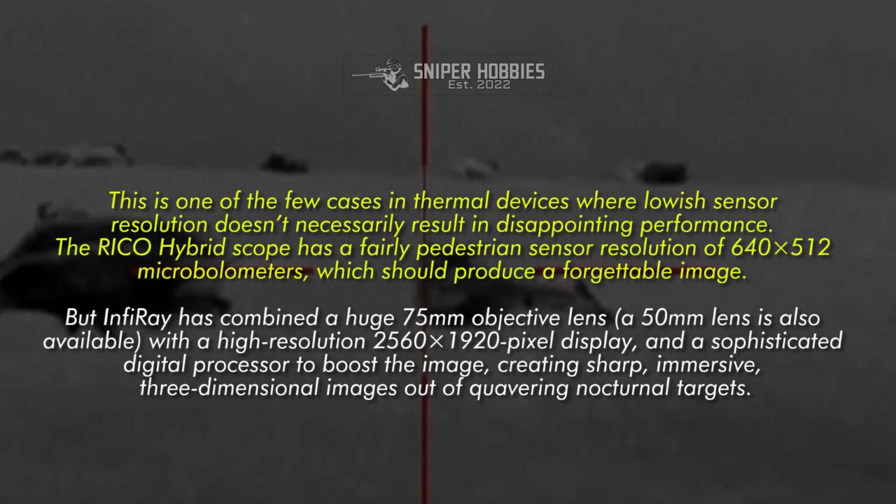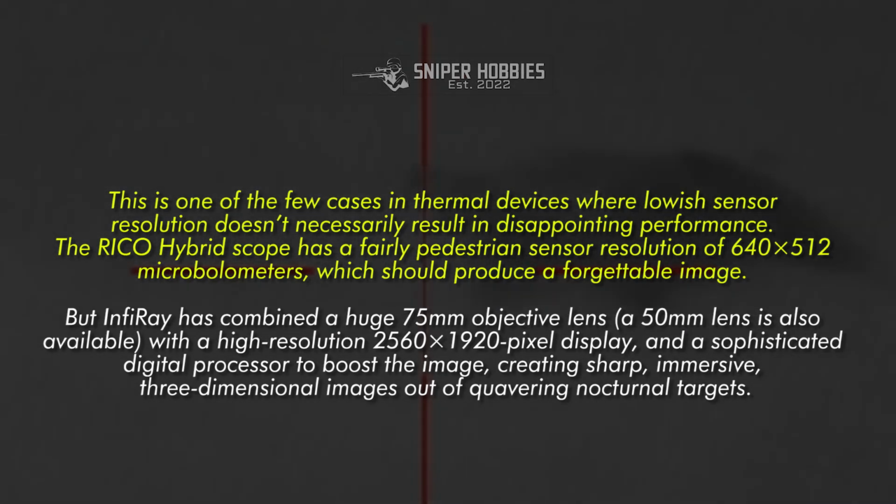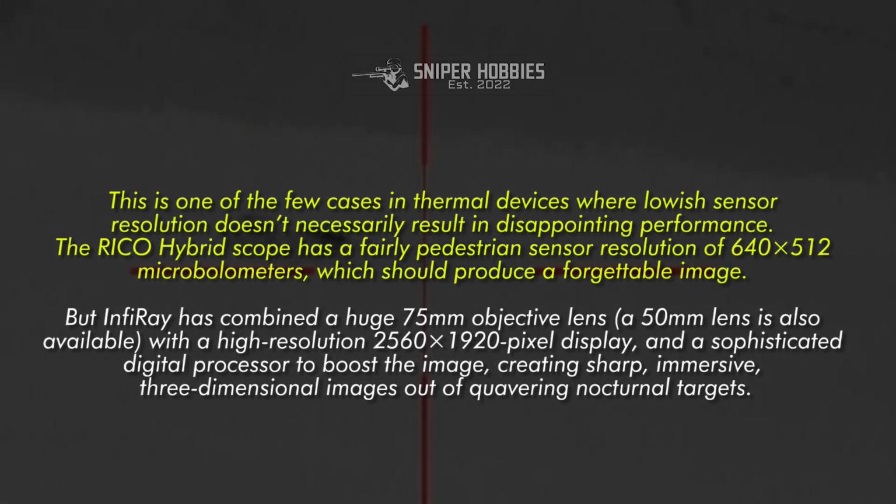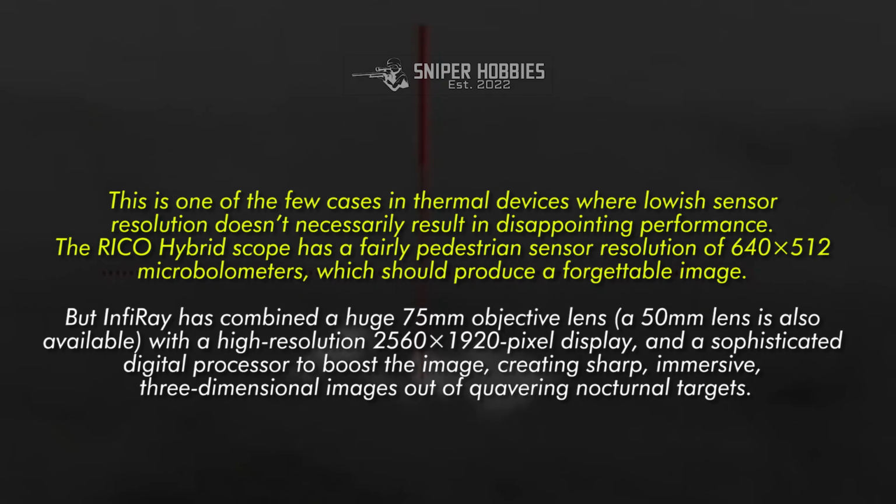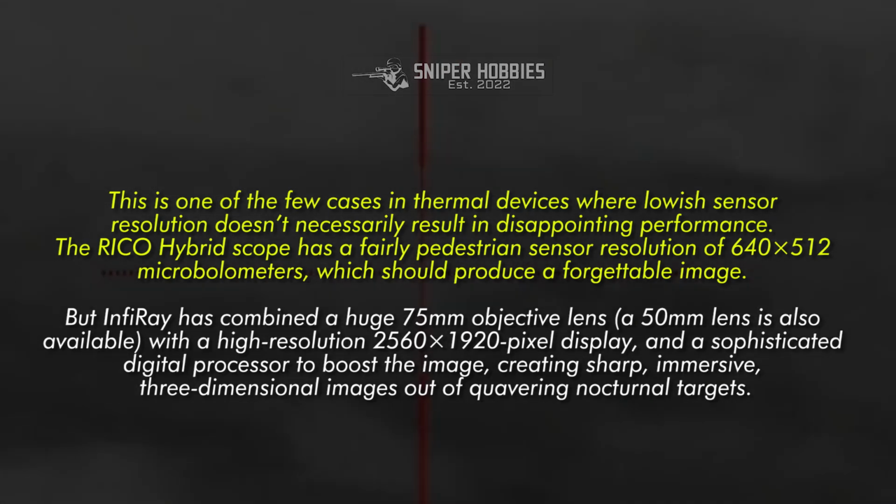The RICO hybrid scope has a fairly pedestrian sensor resolution of 640 by 512 microbolometers, which should produce a forgettable image. But InfiRay has combined a huge 75mm objective lens, a 50mm lens is also available, with a high-resolution 2560x1920 pixel display, and a sophisticated digital processor to boost the image, creating sharp, immersive, three-dimensional images out of quavering nocturnal targets.